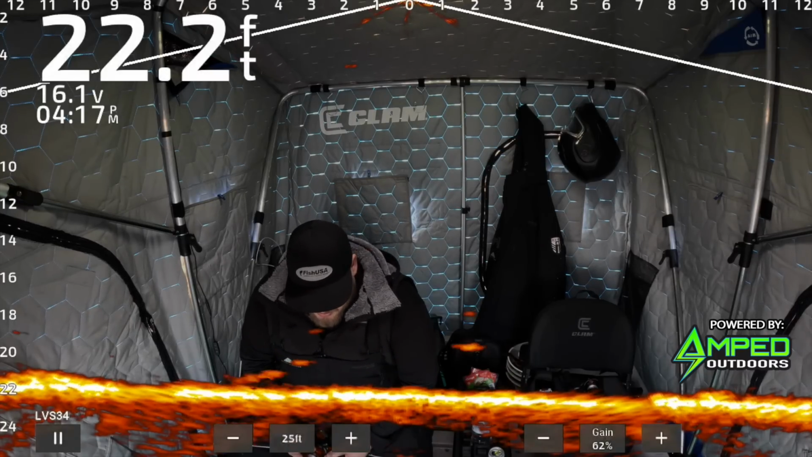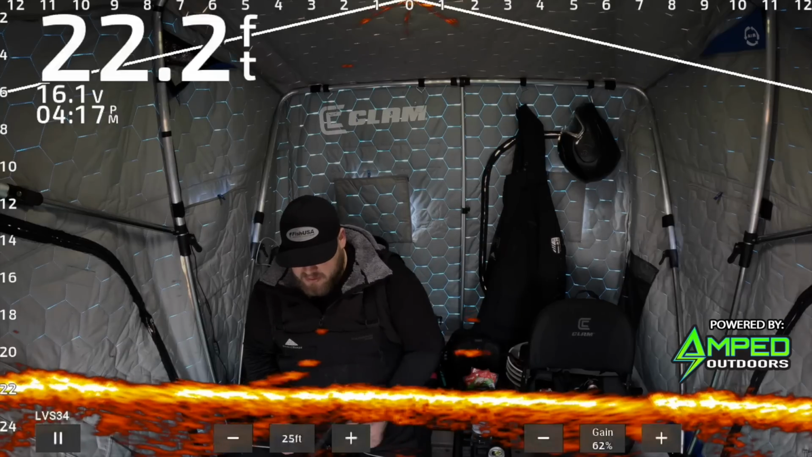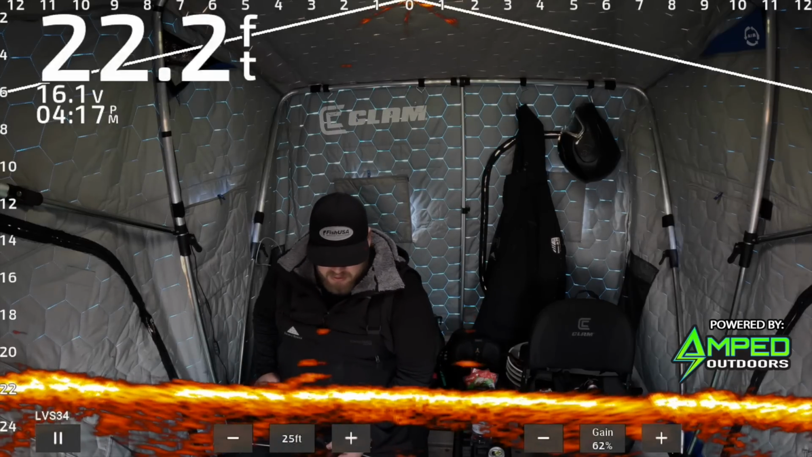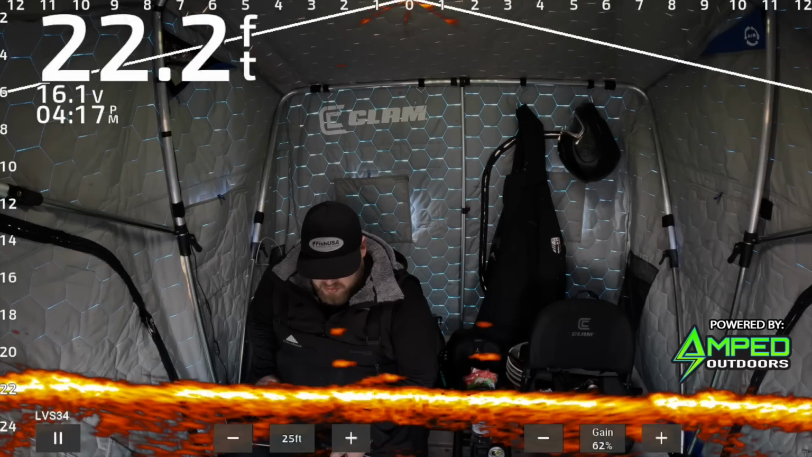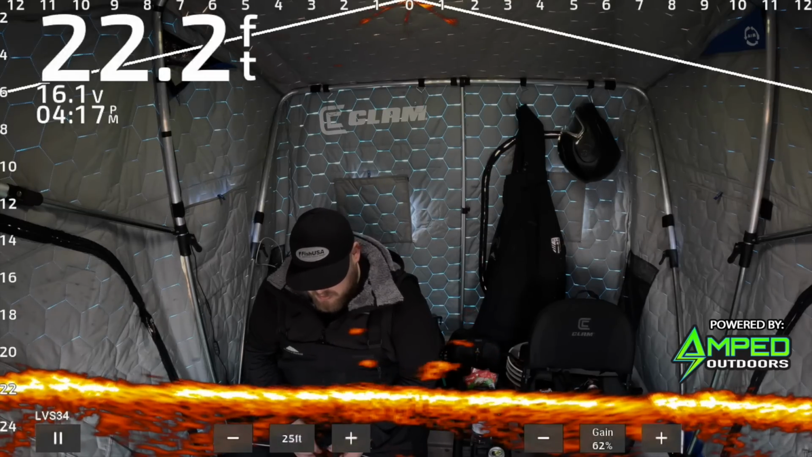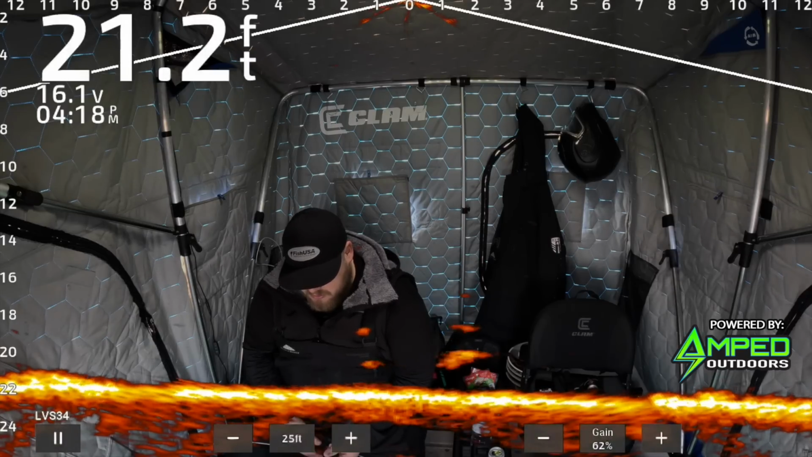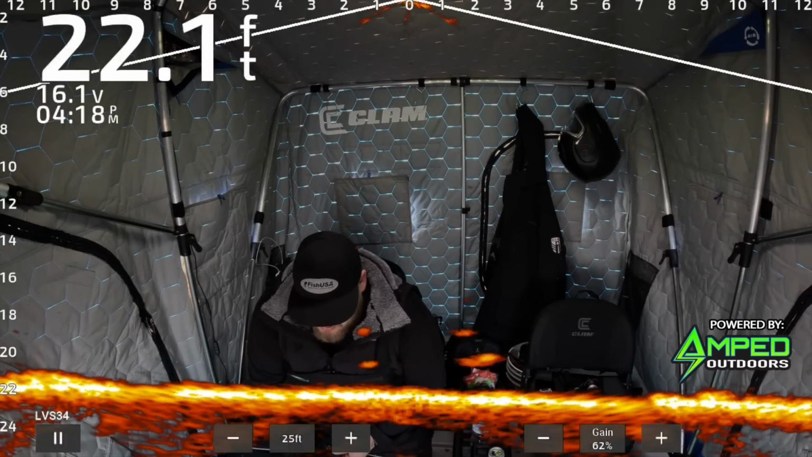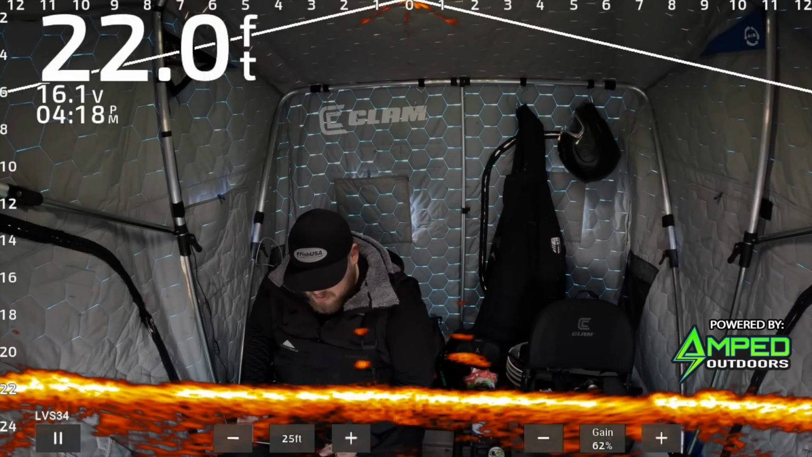Oh, we got one eyeing up the dead stick. We got a little sucker minnow on there. It's coming up to look at it. It's moving kind of slow. Definitely not a giant fish. Well, here we go. Almost got to figure out where their ceiling is for how high up you can get them to come. That one does not want to come higher than that. There we go.